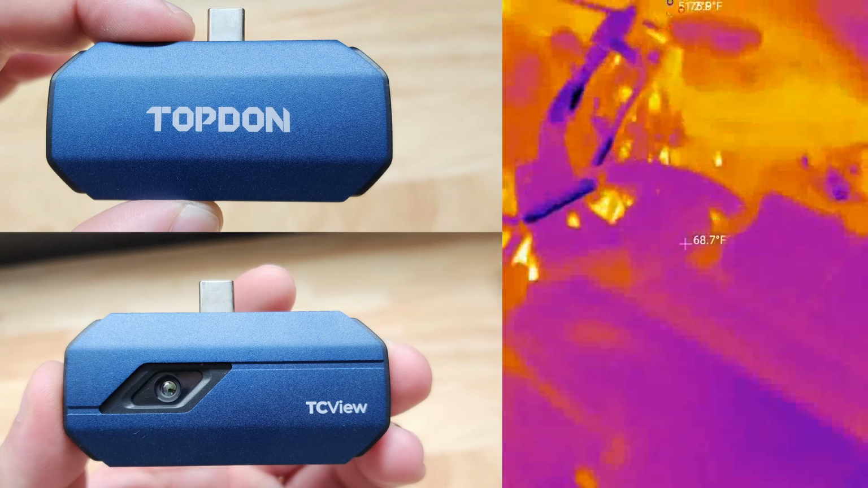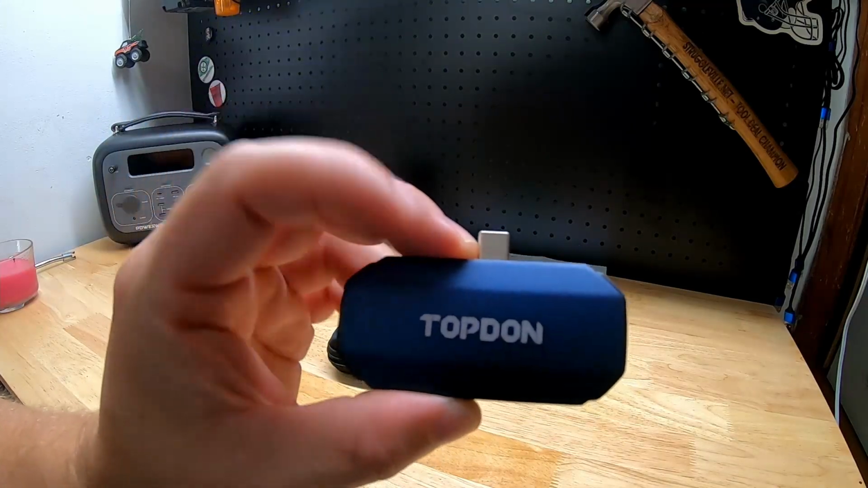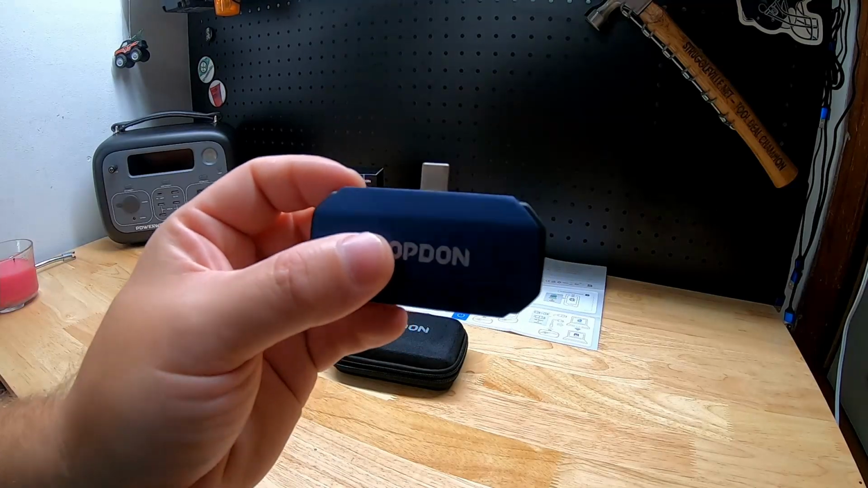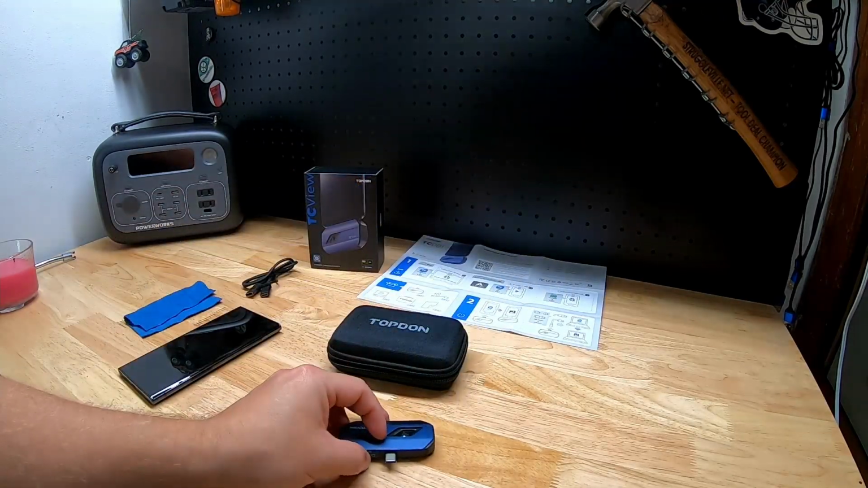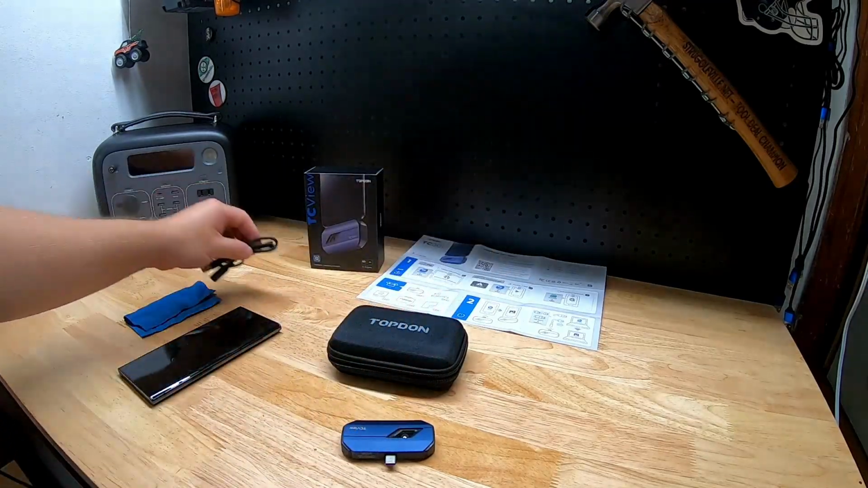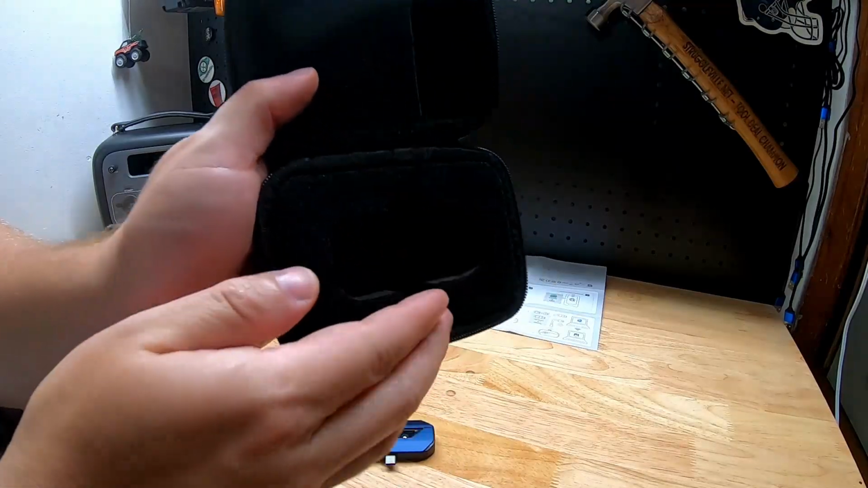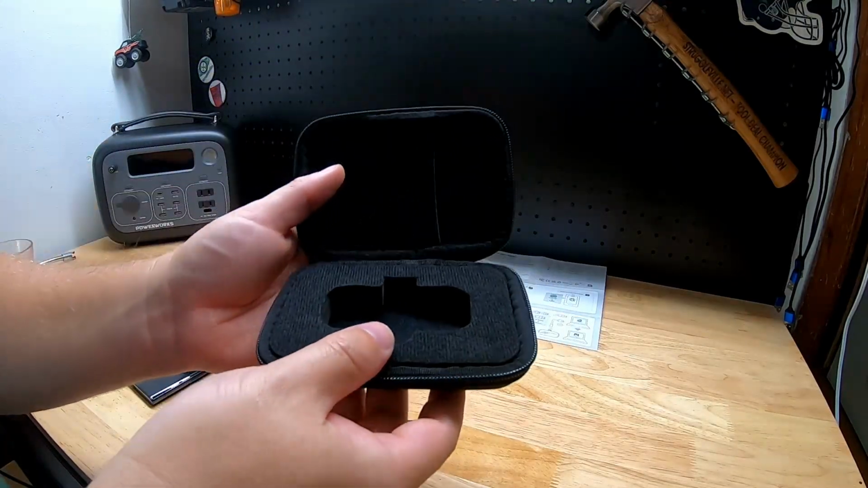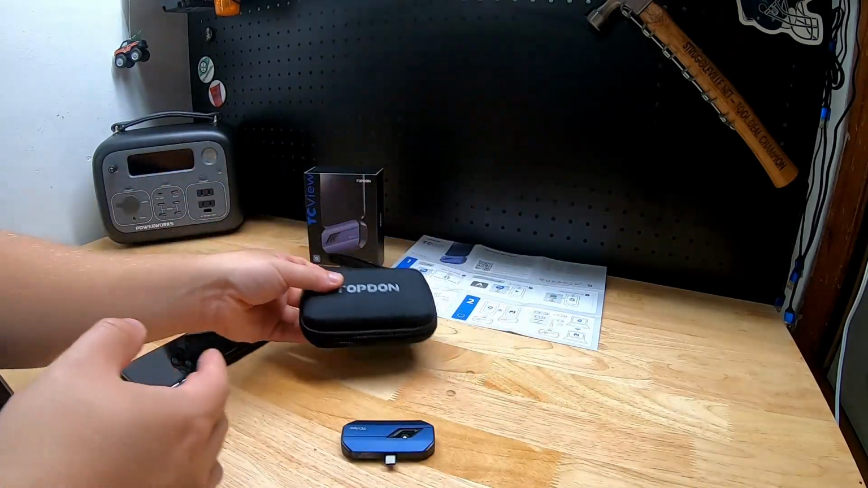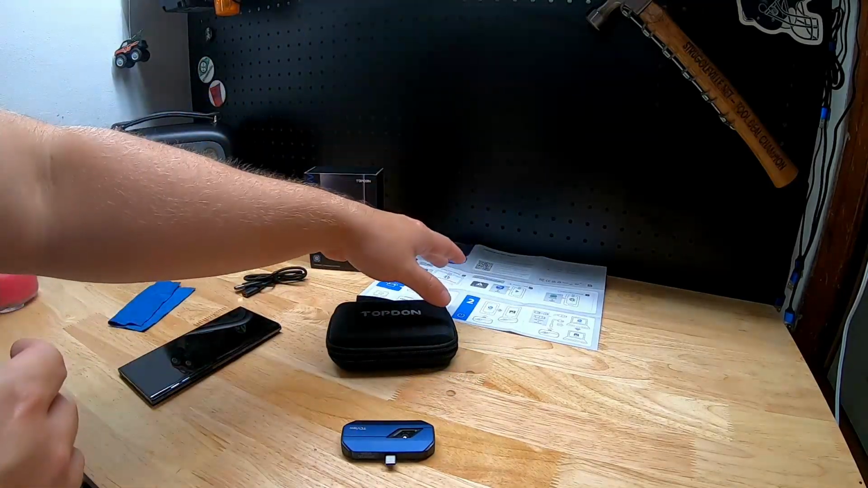So we're going to test it out here in 1 second. I'll just show you. We've got the lens there on the front, says TC View, TOPDON on the back. It is a USB-C, so you plug it into the port on your phone, but they also give you a USB cable because you can also use it on your computer. We get a full zip case, and you'll see there's a nice little cutout here, padded foam. This is a high-tech device. We want to protect it the best we can, so it's nice to have that case, make sure it doesn't get damaged. We also get a little lens cleaning cloth, and you'll get instructions.